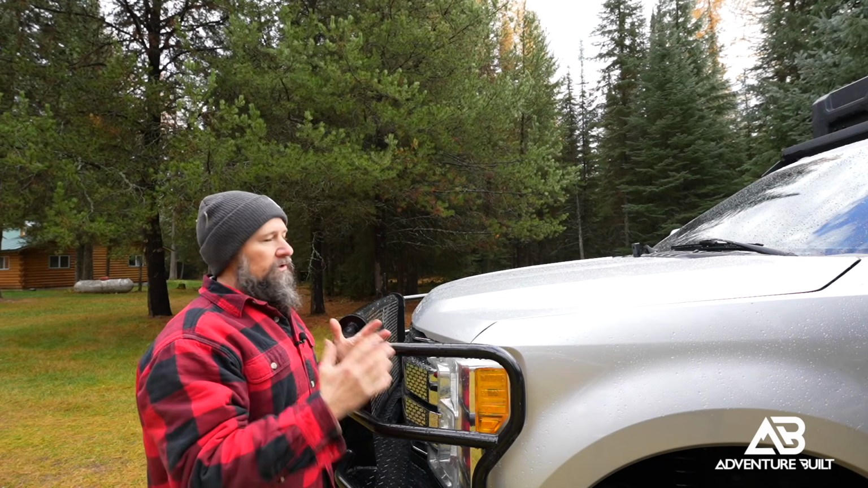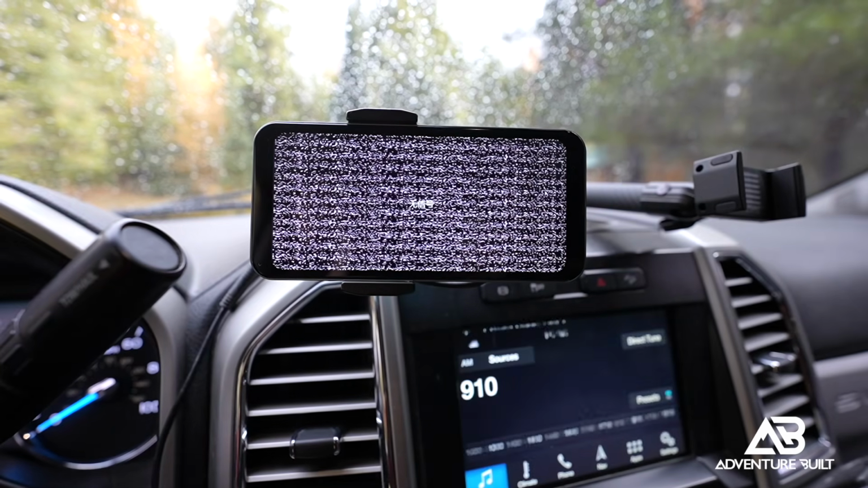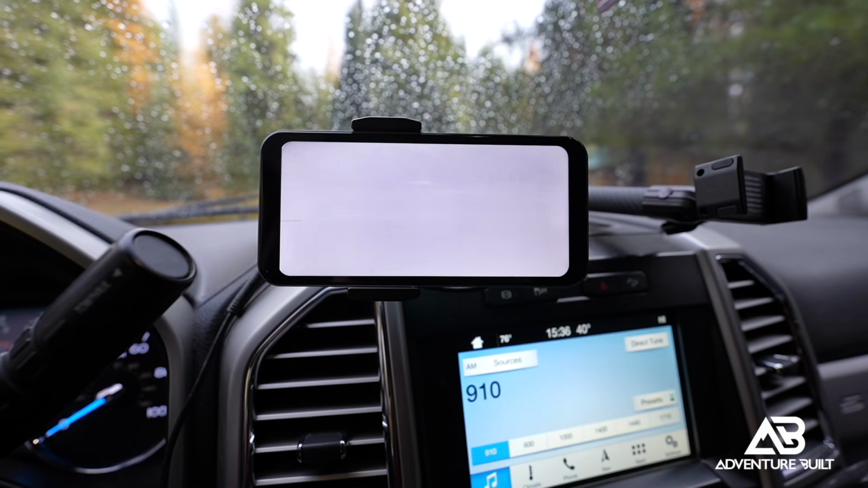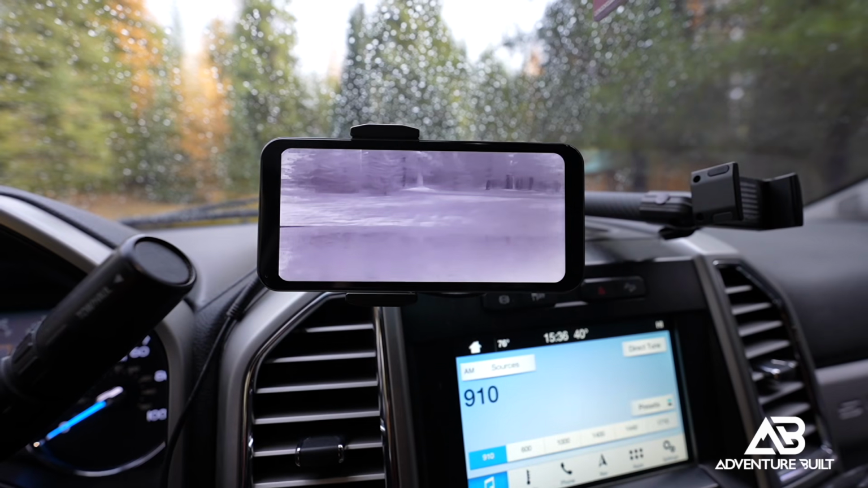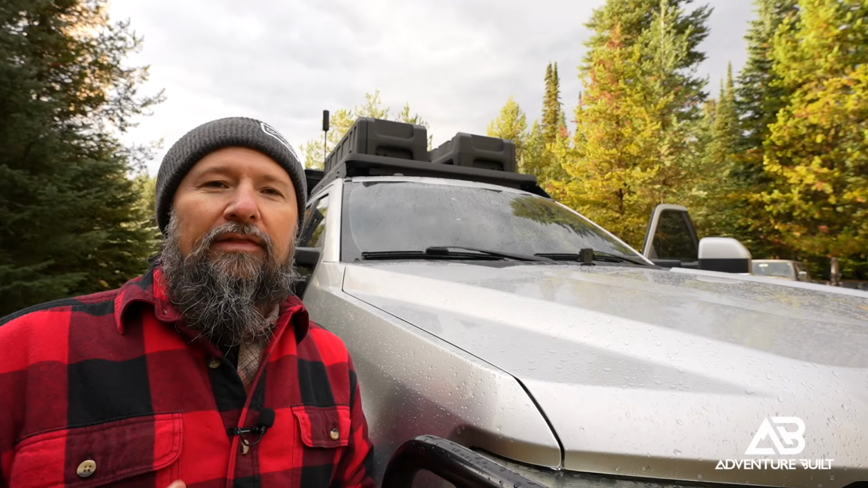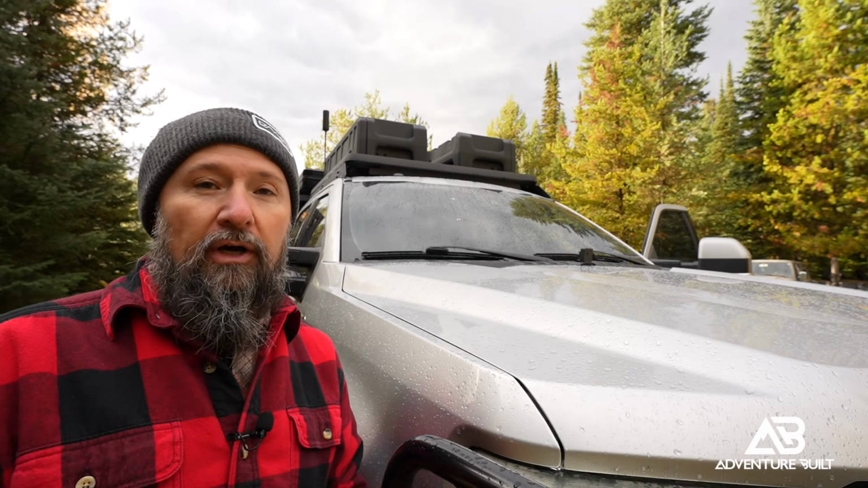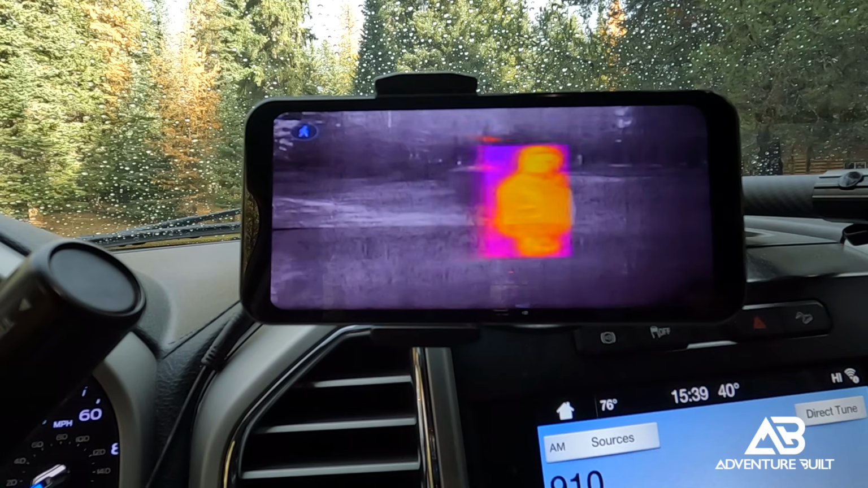Let's see if it turns on and see how it works. The Airayvis thermal camera turned on and it looks really good. I took GoPro video of me walking past it. I'm in red, everything else is in gray.